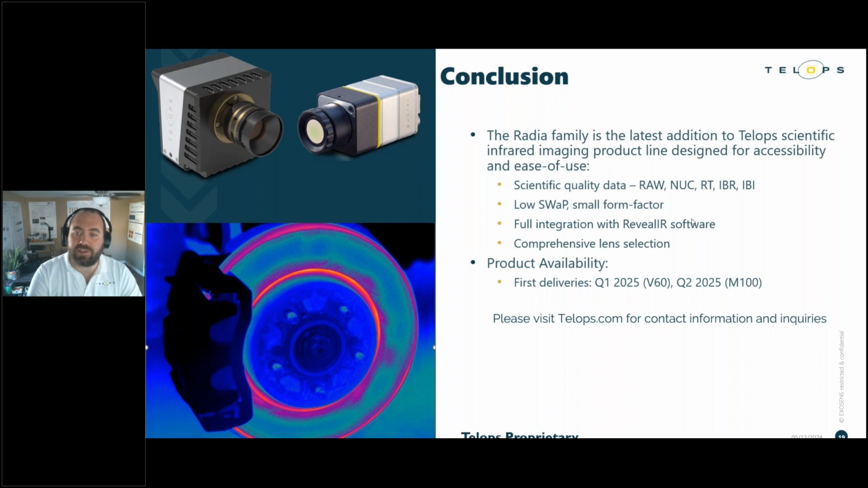Both of these systems exist in low SWaP, small form factor packaging, which is ideally suited for deployment into tight spaces or complex experimental environments. Full lens selection allows the user the flexibility to fulfill all of their measurement needs for targets at different distances or of different sizes. Overall, I think the Radia series represents a really unique combination of high performance infrared imaging, low SWaP form factor, and a value-oriented commercial offering.